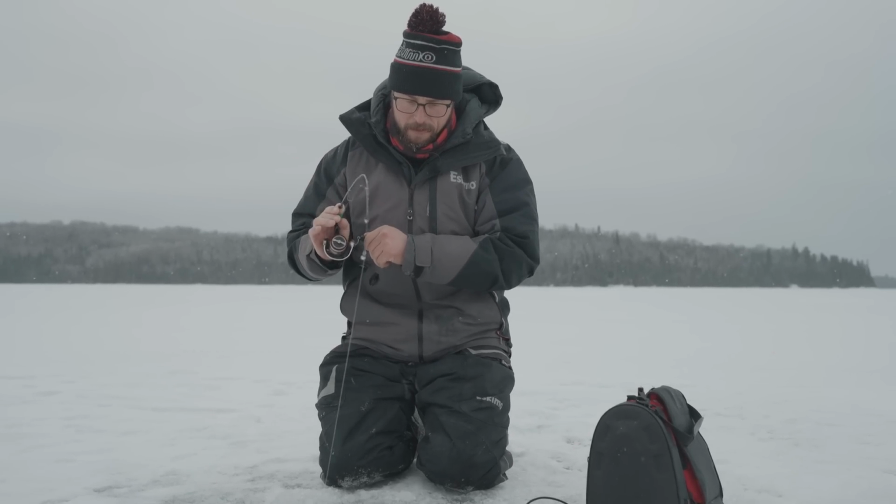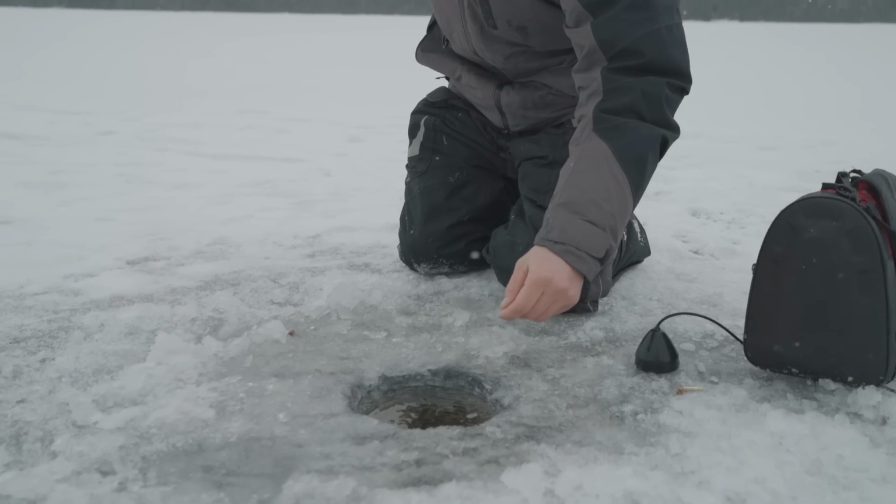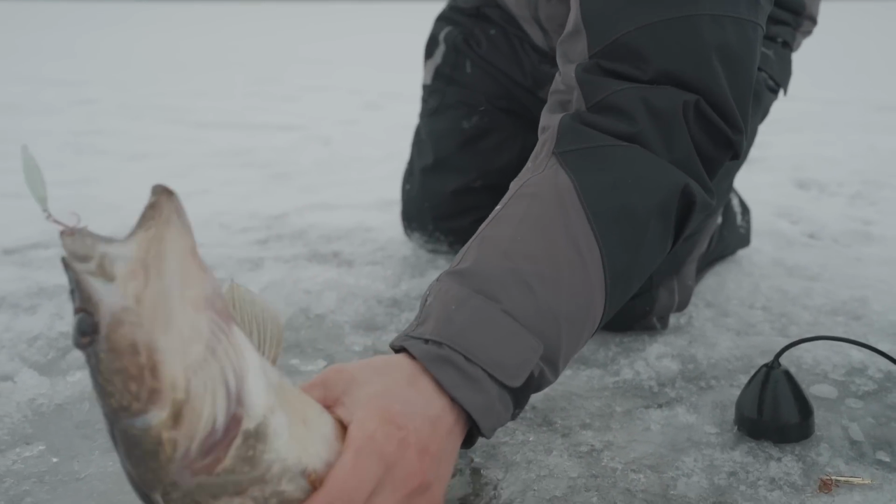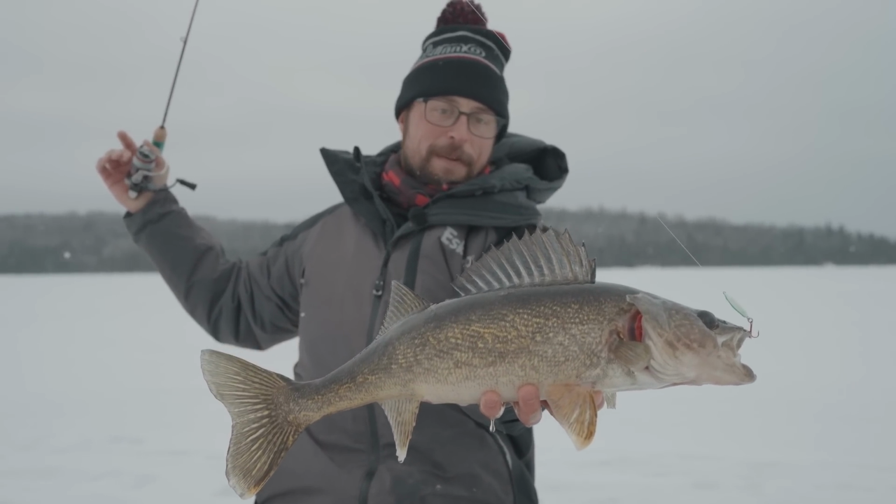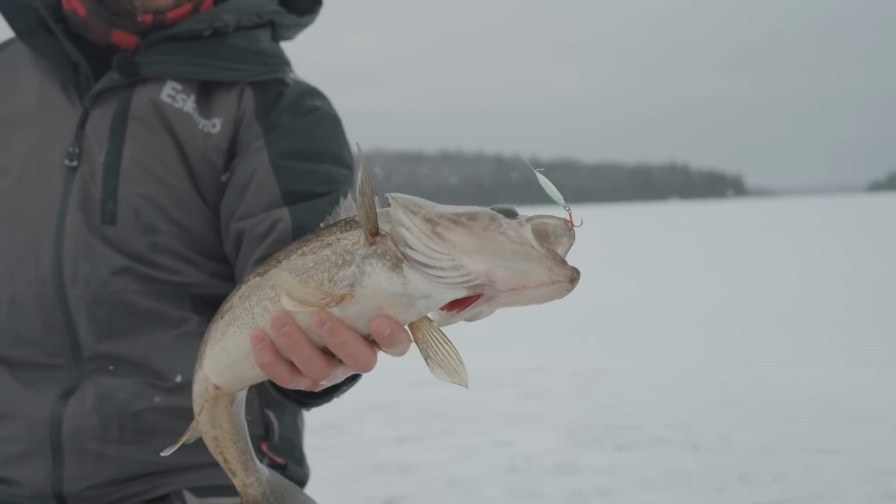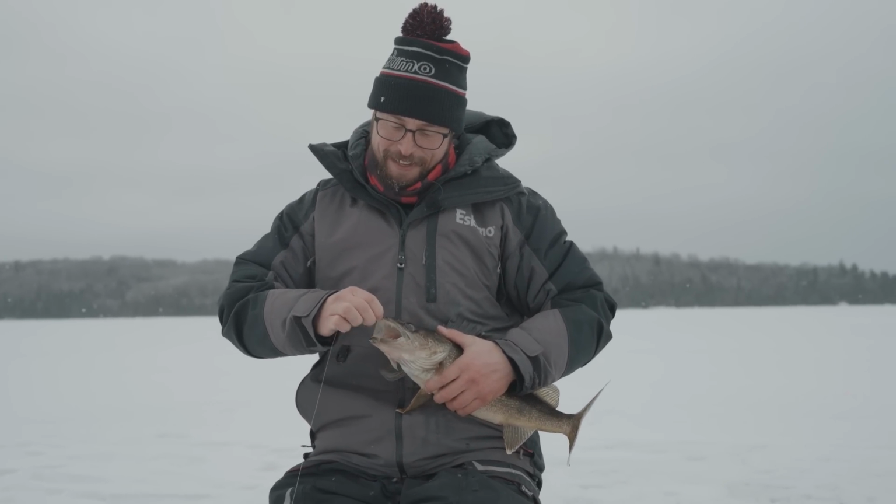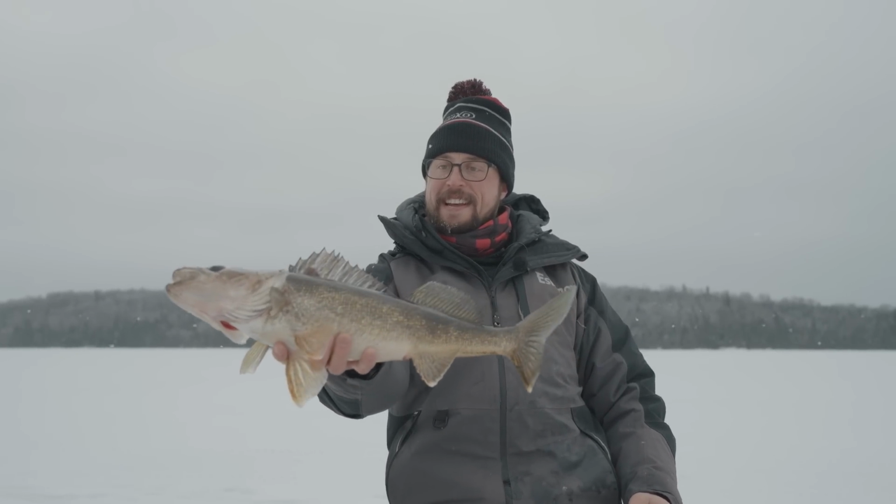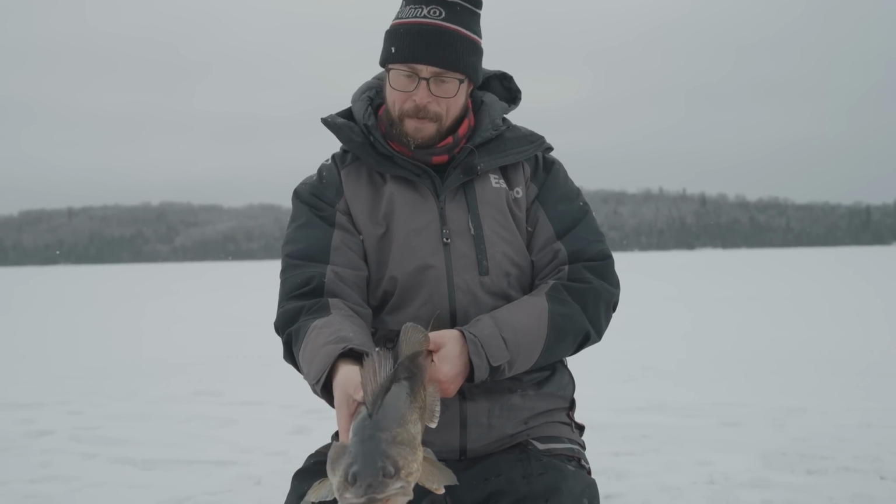Big walleye. His head is stuck right there. Here we go. Look at that fish. Man, look at that walleye. Incredible. What a fight. I mean, it's just so much fun. This depth just mimics the Mille Lacs Basin or Lake of the Woods Basin, you know, that 25 to 30 feet of water. Big walleyes. So much fun, huh? Chunky fish, gorgeous fish, dark.